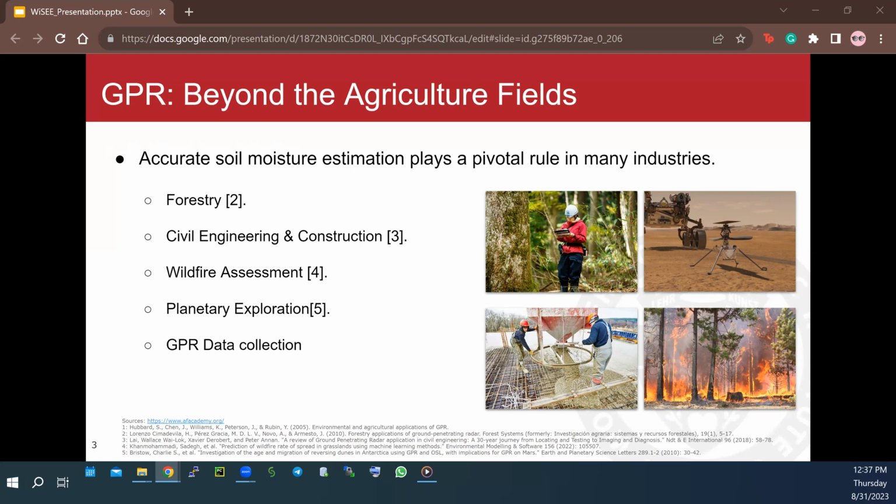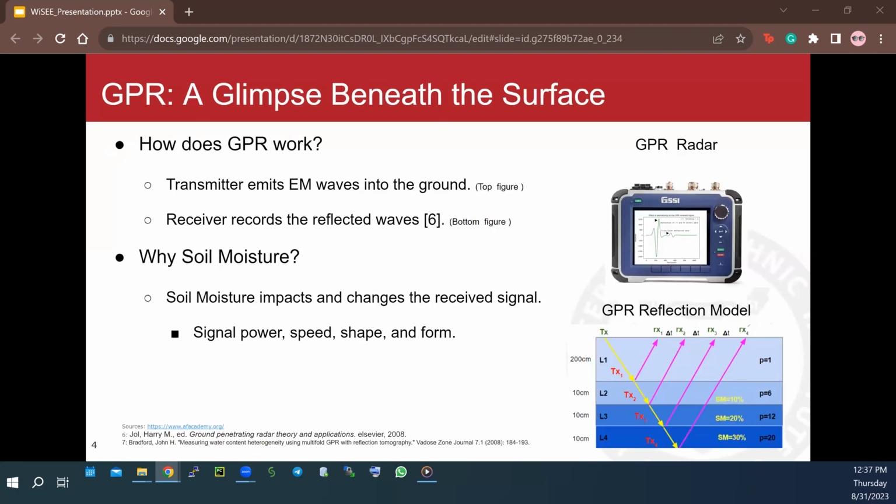In assessing wildfire, moisture estimation reduces the risk of wildfire itself. And even beyond our planet, in space exploration, understanding soil moisture can hint at the presence of water and give insight into other planetary conditions.